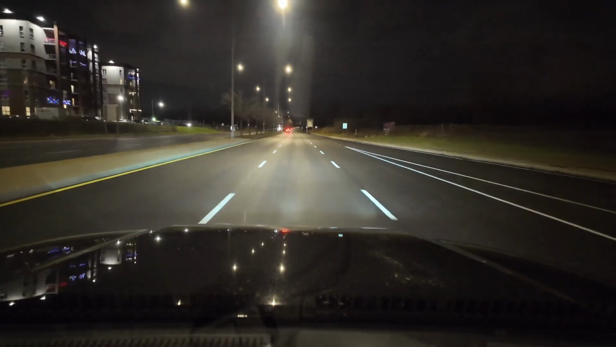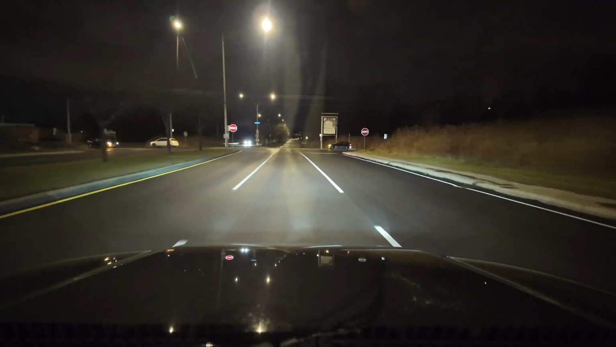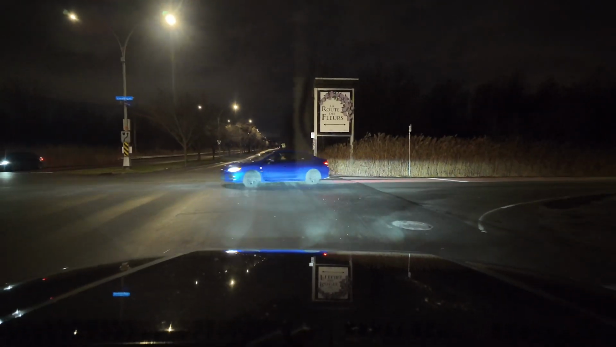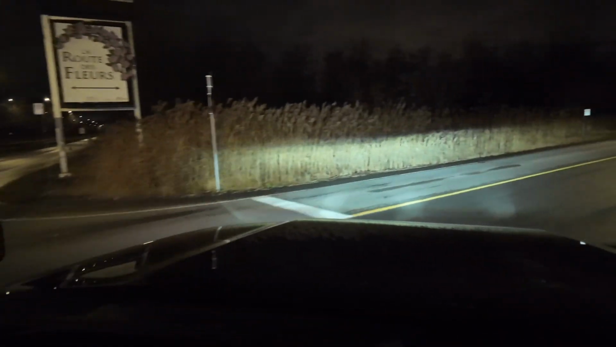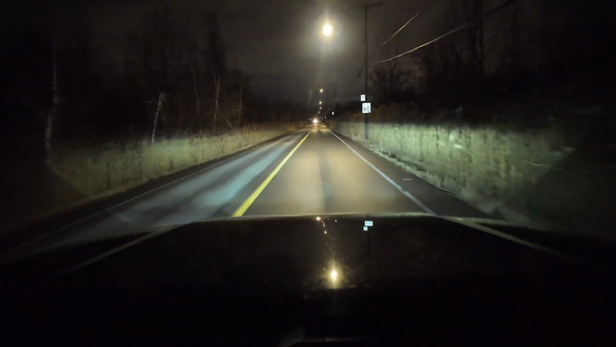You will probably get the idea of how strong those lights are. We're still okay. There's a bit of light outside. So over here, that's my luck. They turned on the lights today, but no problem. We're gonna find one.